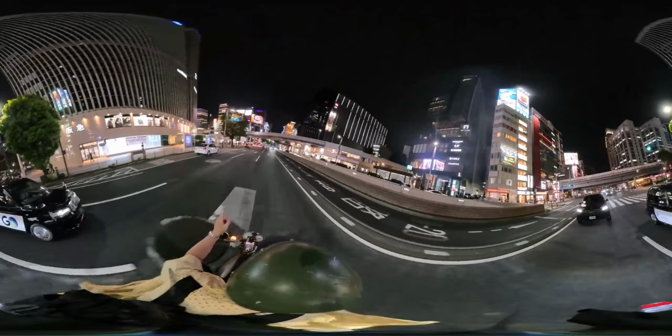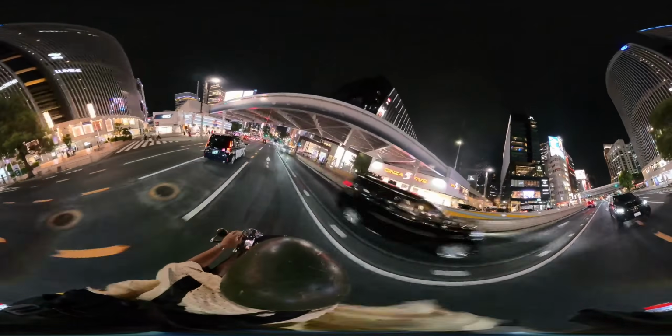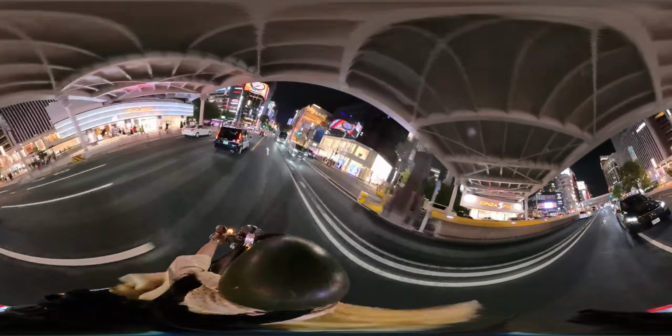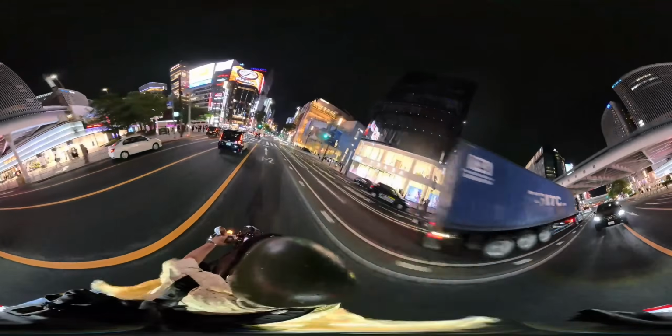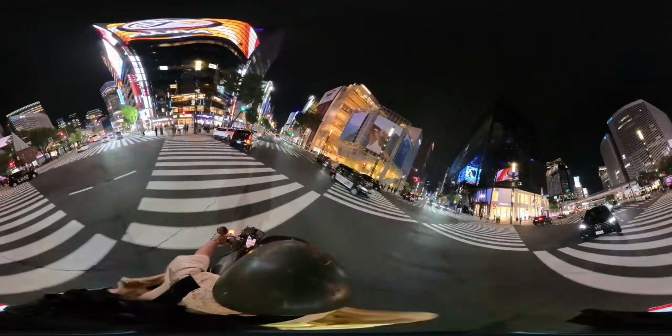And this highway is an interesting highway. It's been decommissioned, and they're going to turn it into something like a High Line. And this is Sony, and